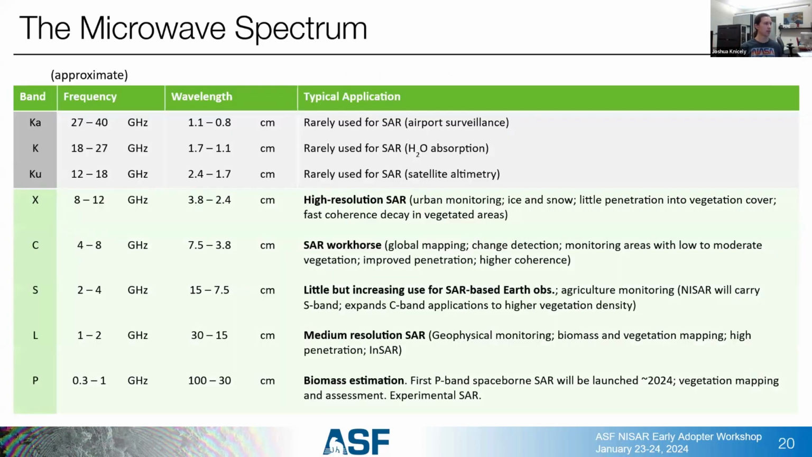All right, so a little bit about the microwave spectrum. We operate with radar from about 1 centimeter up to about 1 meter in wavelength. These shorter wavelengths, we generally don't use for radar imagery because they get affected by other things. There's some H2O absorption. And so generally, the shortest wavelength that we use for looking at the surface of the Earth is X-band, which is around 3 centimeter wavelength. That's the shortest one.